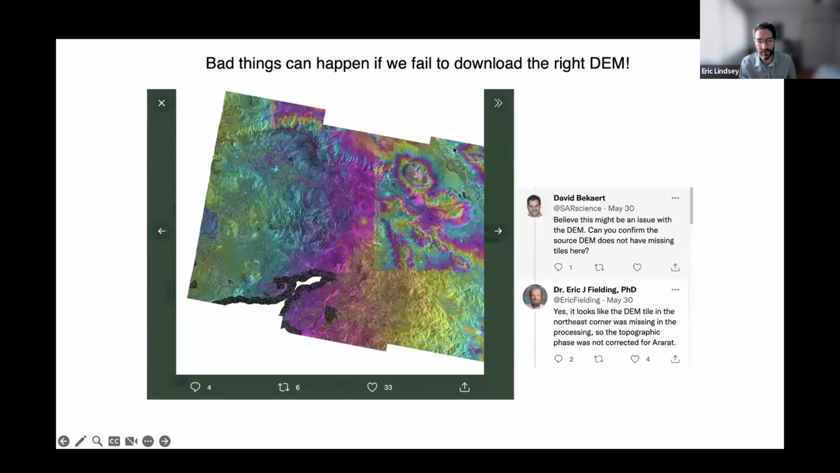And of course, you can always see this type of deformation that looks just like a volcano, but it's actually just a DEM error. This is another common one that happens to people: if your DEM correction failed and a tile was missing in your DEM, or it was accidentally set to 0 or something like that, you may see these fringes that look like a volcano, but it's just topography because the DEM correction failed.